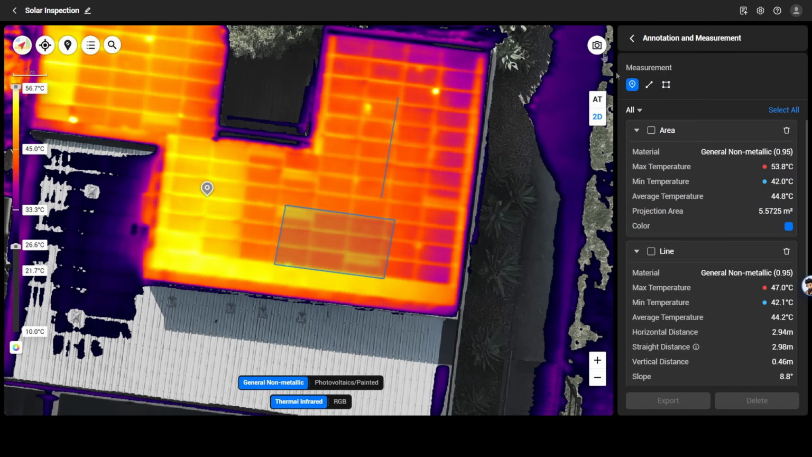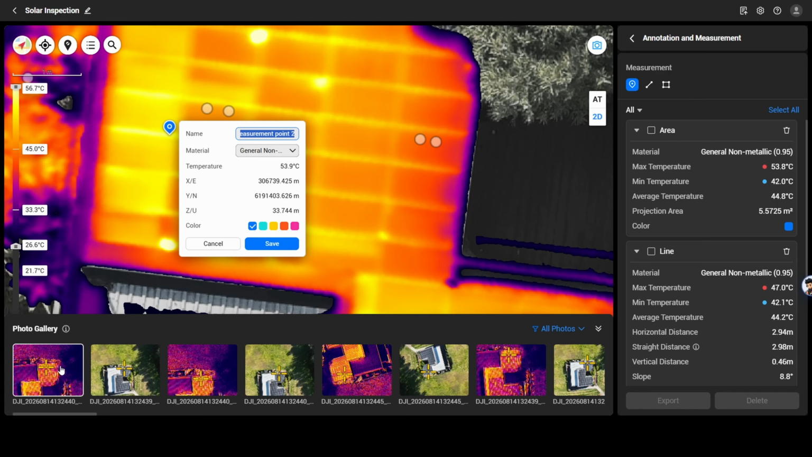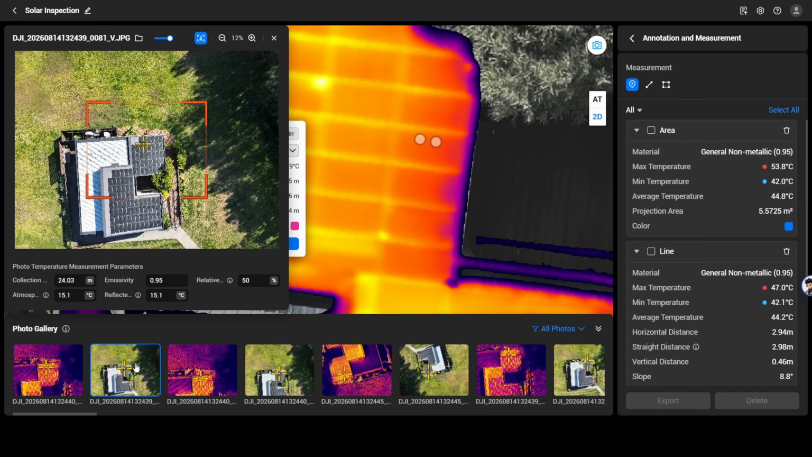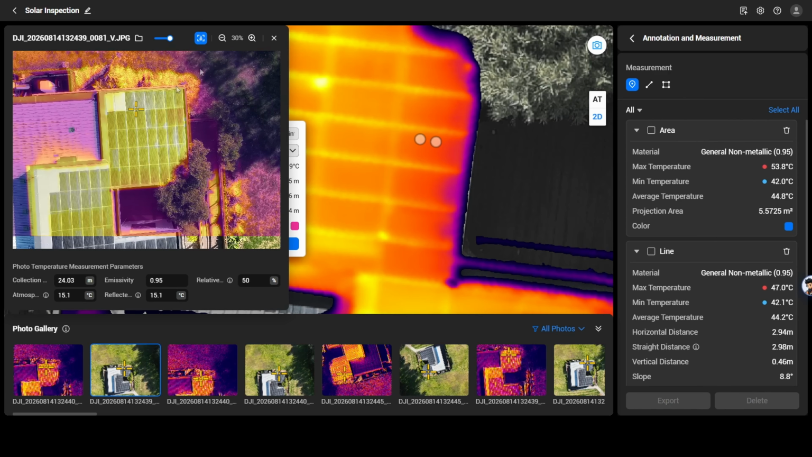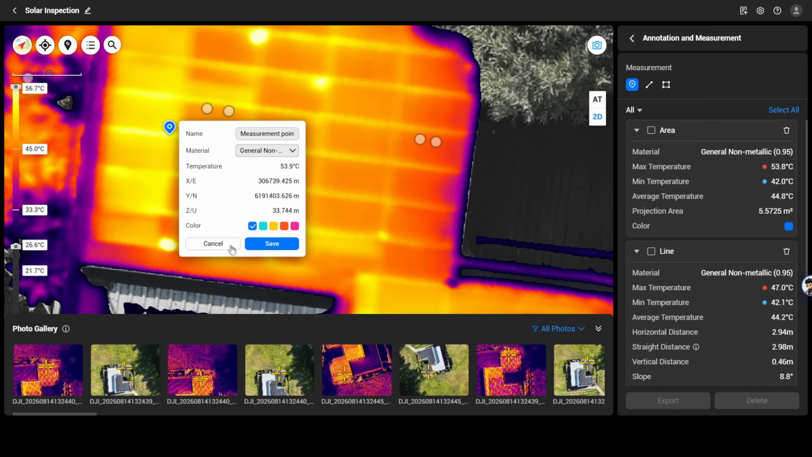Specifically with our point measurements, we can select a point within our reconstructed map, and DJI Terra will locate the specific thermal and visual light photos that correspond to that point. Within this, we can select points specifically in that image. Within this image, we can override a number of photo temperature measurement parameters, such as emissivity, to achieve a more accurate reading.